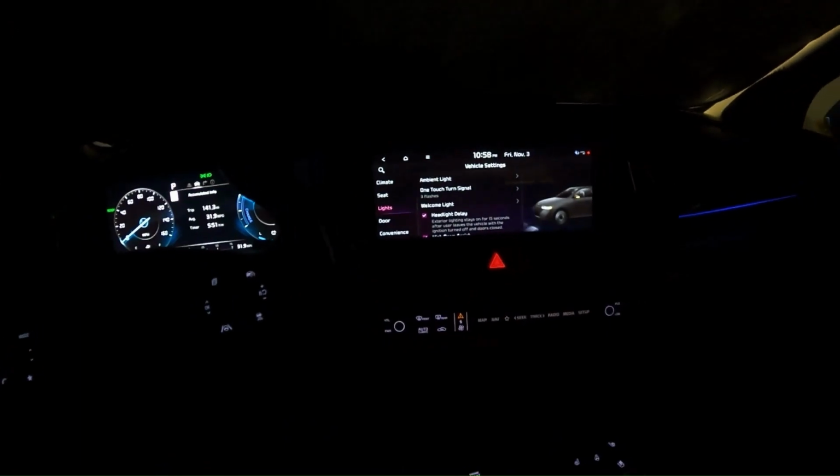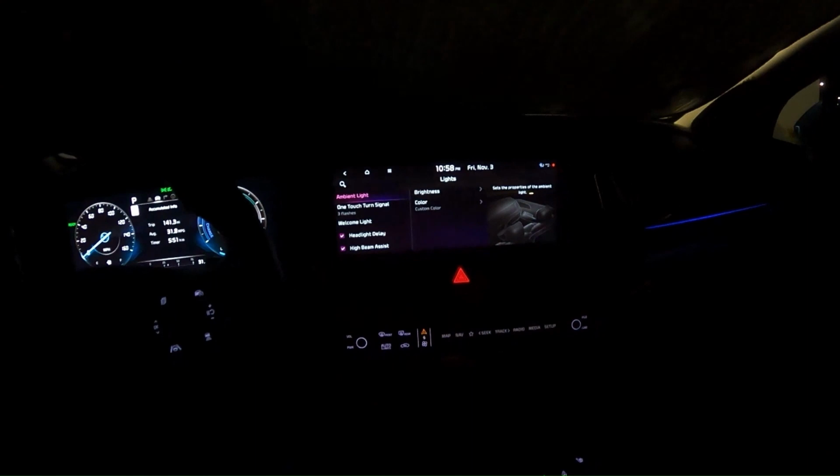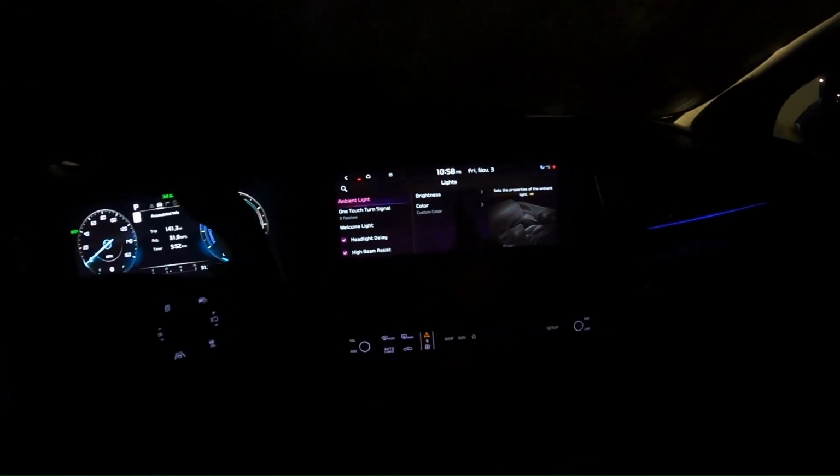You can go into the lights here. You can change the ambient lighting. You can change the brightness. So you can increase the brightness of the ambient lights, which is all around here.